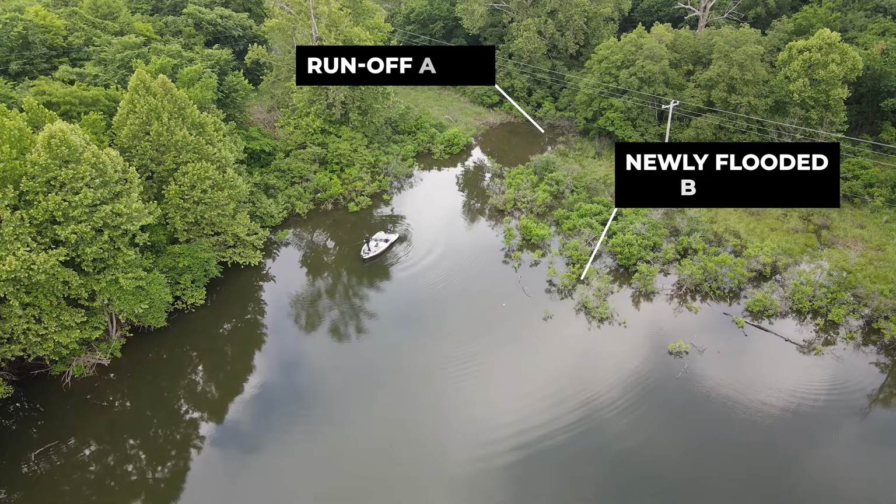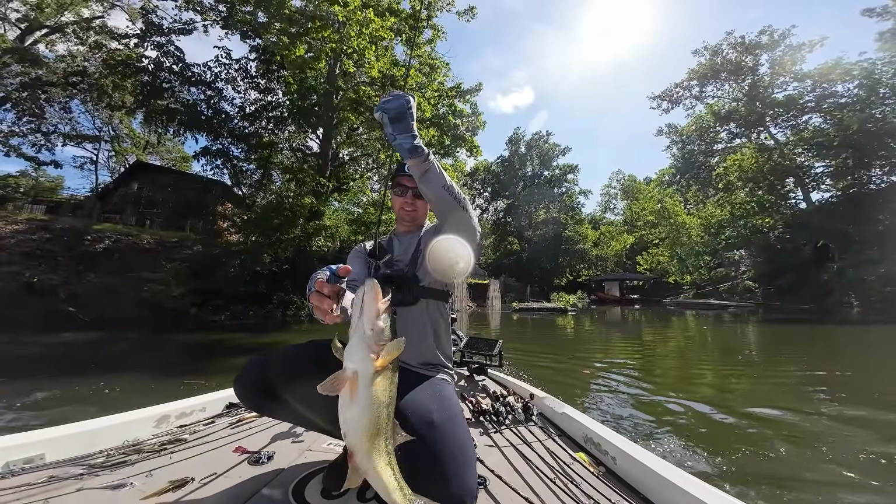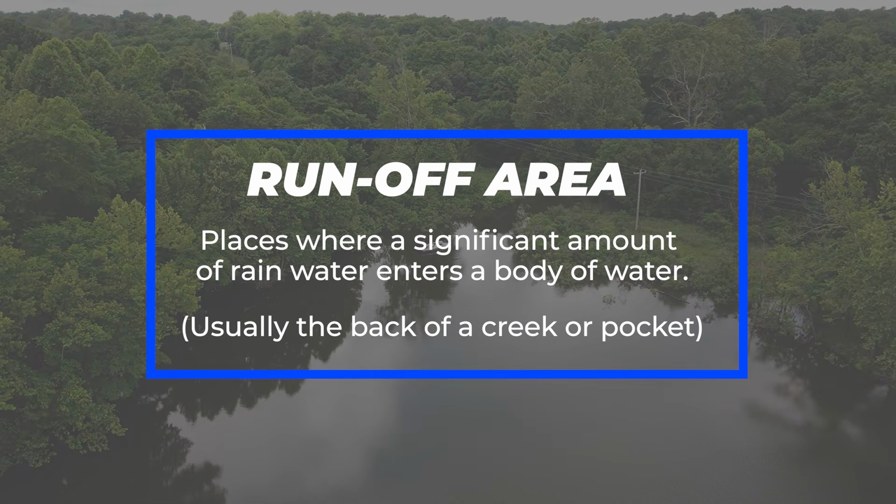So in this video, I want to explain how you can find productive runoff areas that have the potential to hold a large population of bass after it rains on your fishery. Let's get into it. So first up, what is a runoff area?